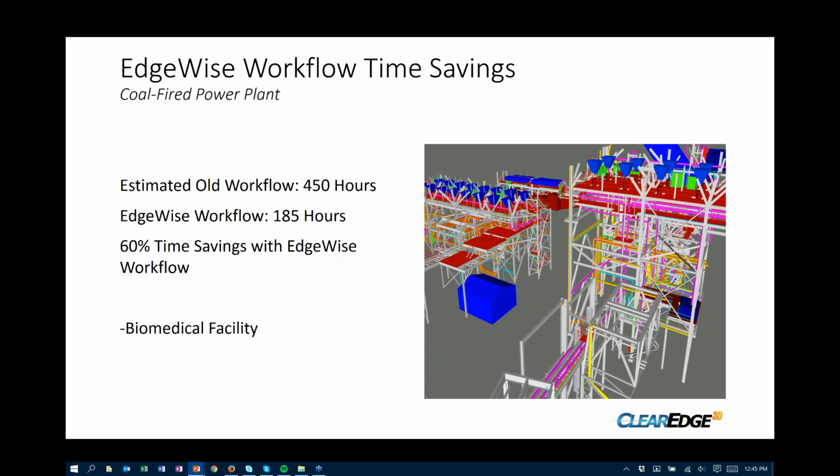So I'd been talking to Tim with Edgewise, or ClearEdge, for about a year or so, and then finally I was like, well, let's pull the trigger on this. I think it's time to get it, and it really helped us pull through, meet our schedule, meet our budgets, and Edgewise has been an excellent tool.